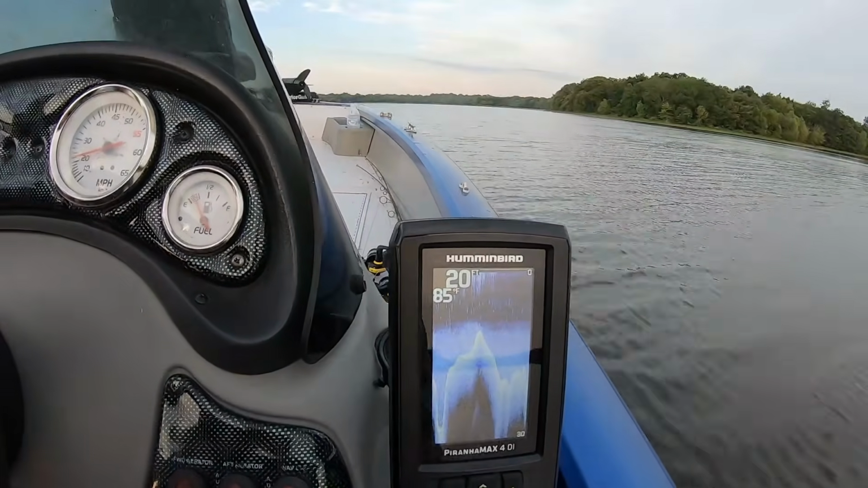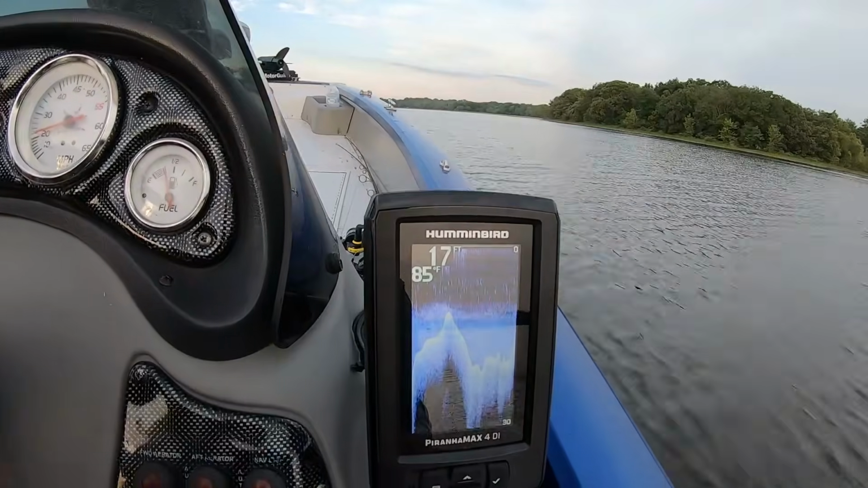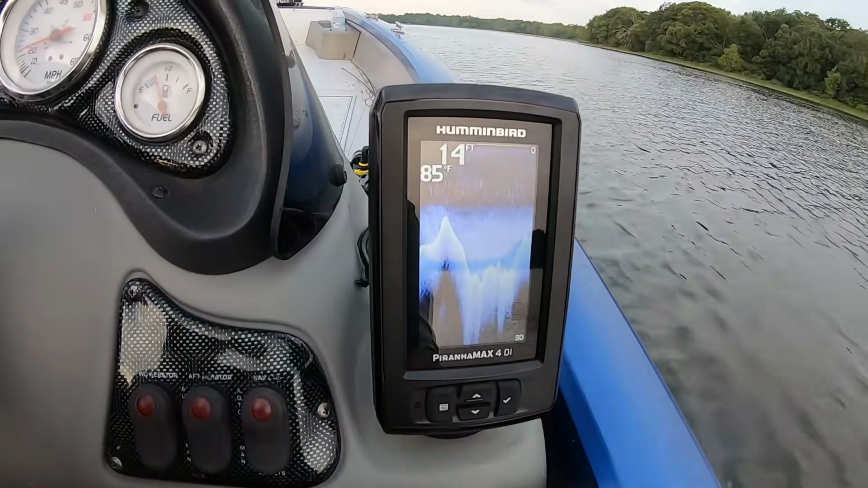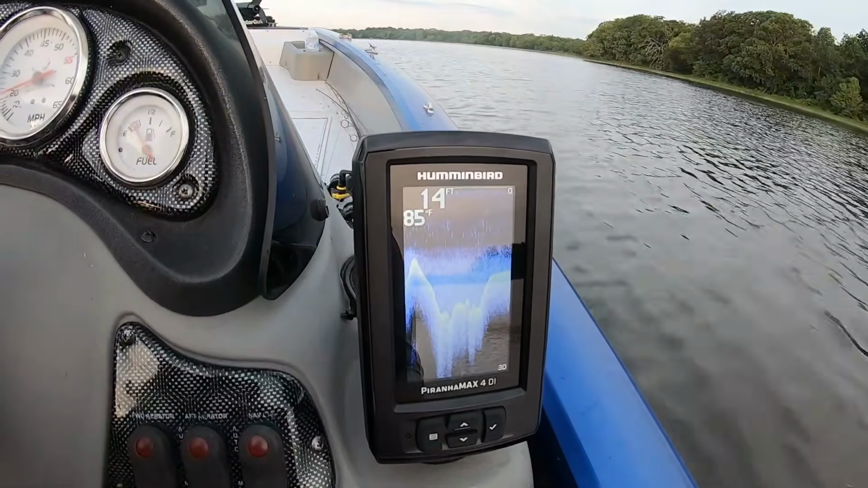But that doesn't stop me from being able to use the unit to catch fish, to see what I'm seeing, because most of the time when I'm looking for fish, I'm not looking at 35 miles an hour. I'm cruising at 35 miles an hour to get to areas that I might want to fish, and then I'll slow down.